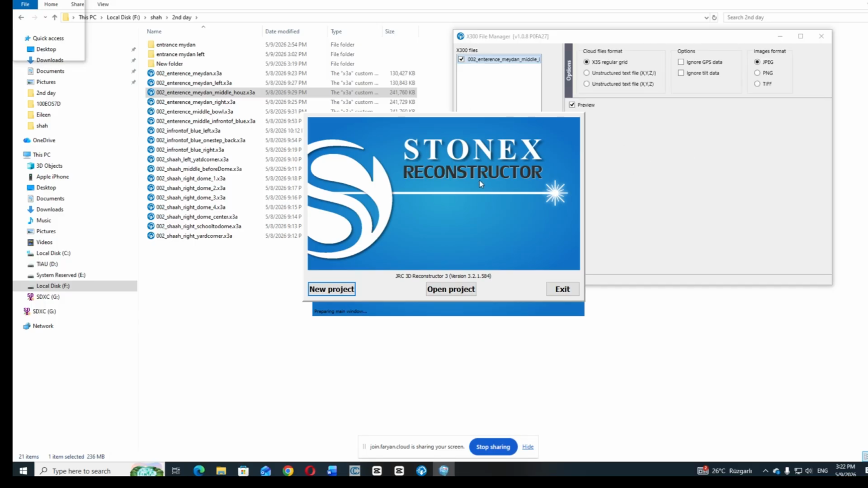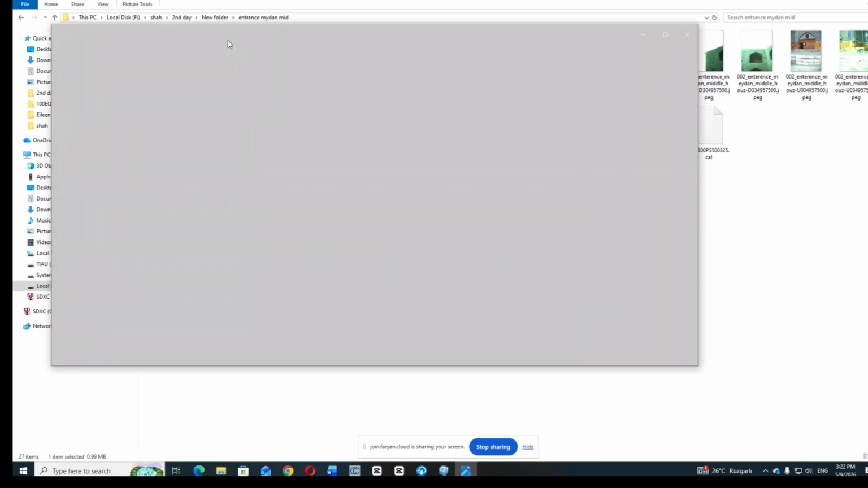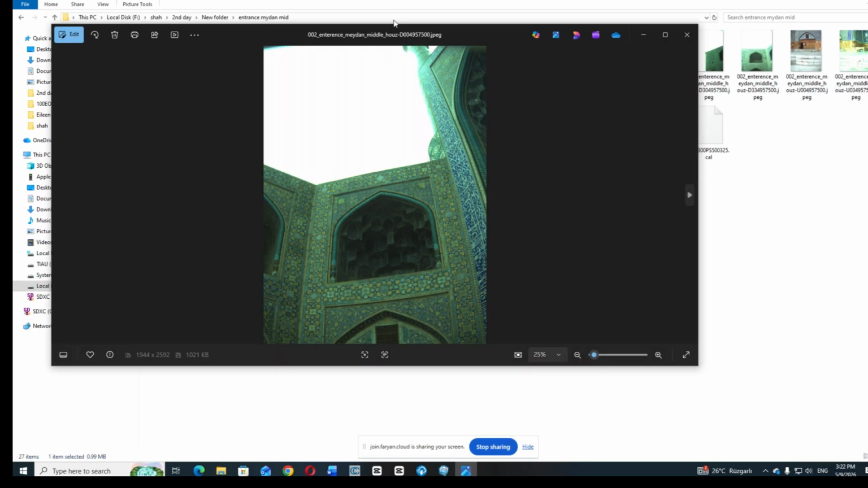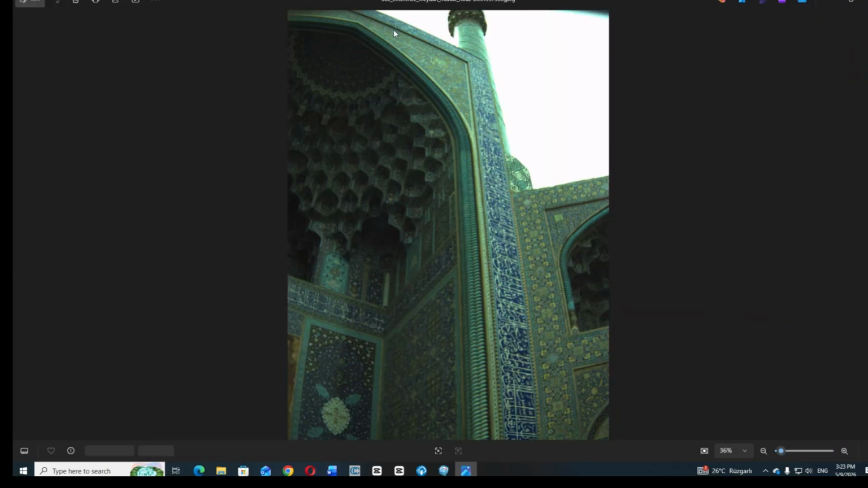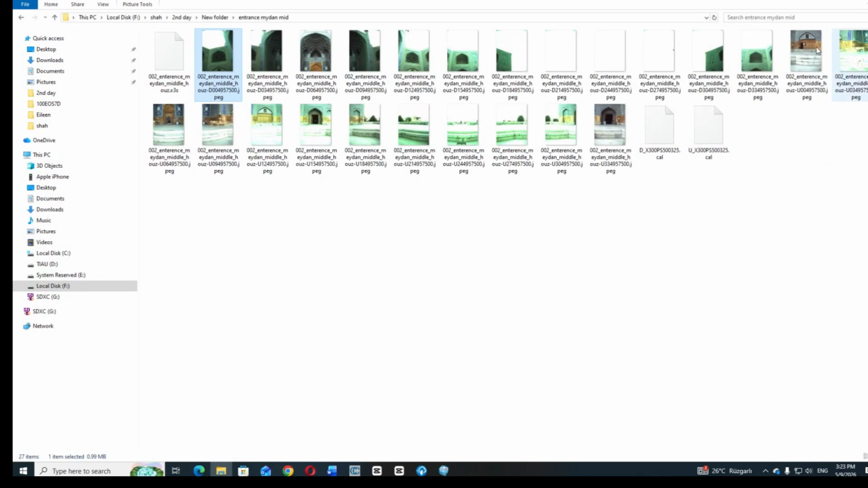These are actually the photos. For example, if you open the folder that has already been converted to X3A format, you will see the photos that have been taken by the 1.3 megapixel camera. There are two: one from upside to downside, the other from downside to upside.